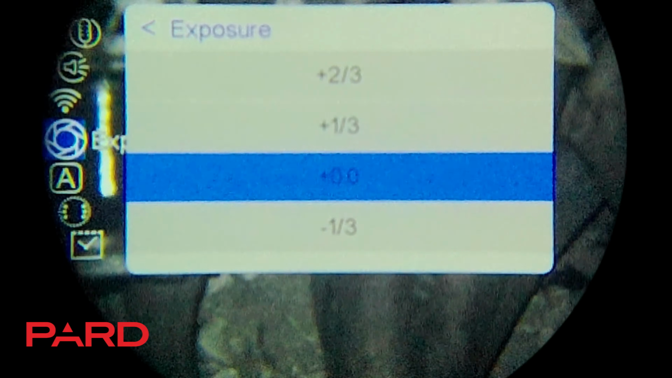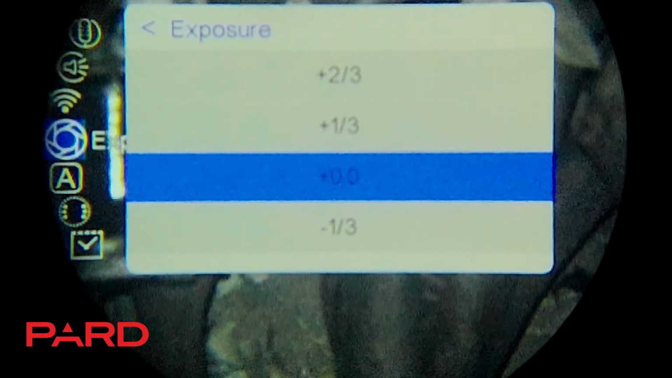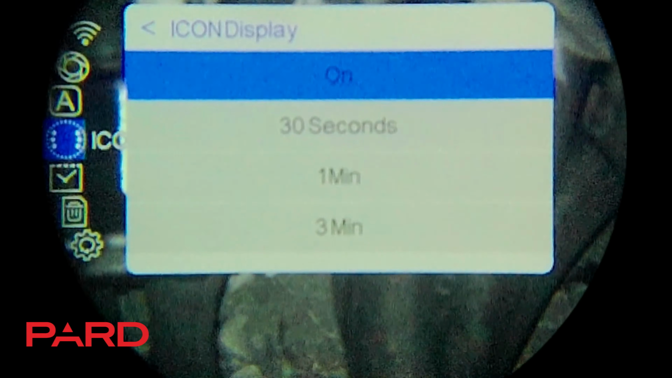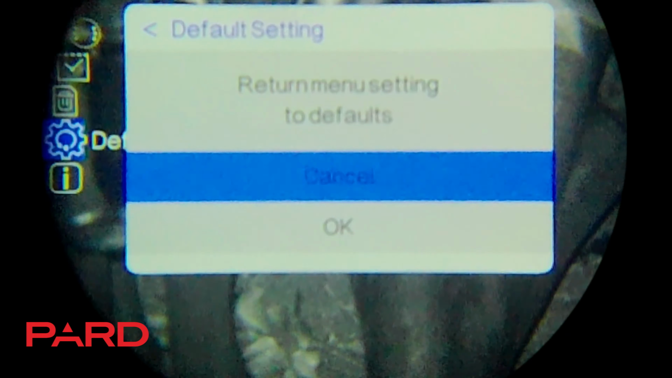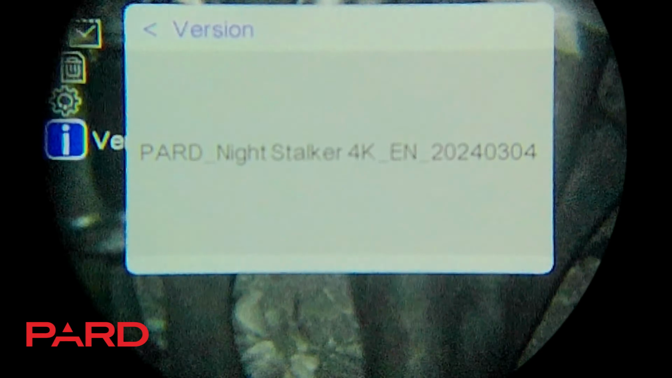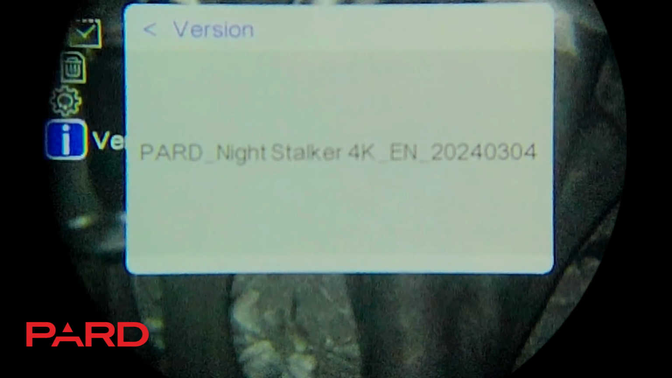Exposure, I usually keep that at 0, but you can make adjustments to that depending on your situation during day or night. Icon display, I keep everything on. This is format. This is what you'd use to format your card in here. Default setting, you can always go back to the factory settings. And this is your version. That's going to give you all the information on what model you have for any kind of firmware update.